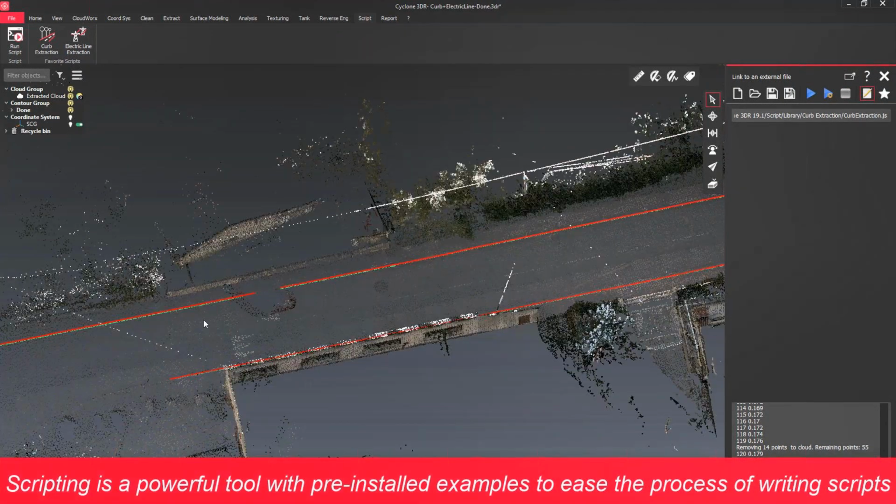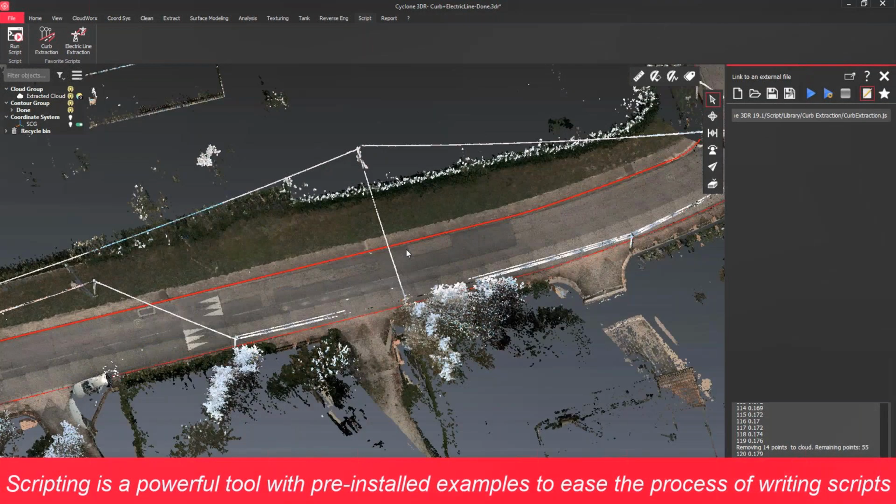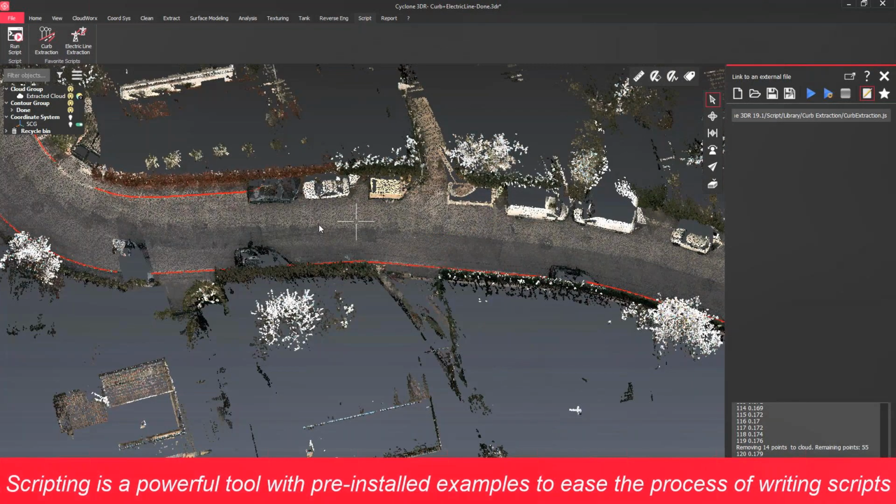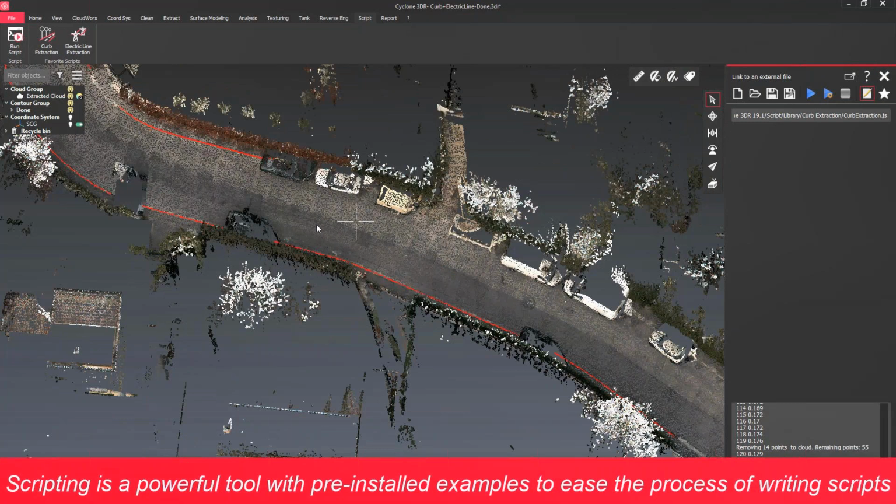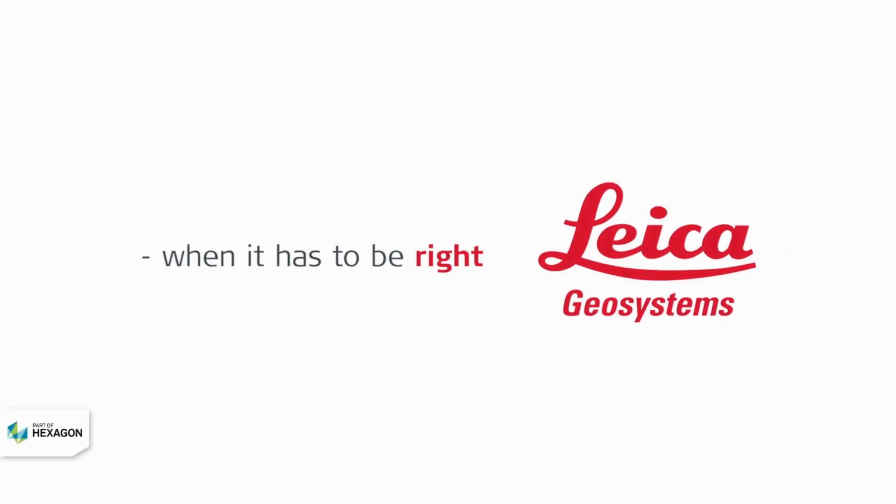And you see there's a red line that's the top of the curb and the green line that's the bottom of the curb. So you can just imagine how much time we can potentially save thanks to this script. So that's one that's available, but you can of course write your own as well.